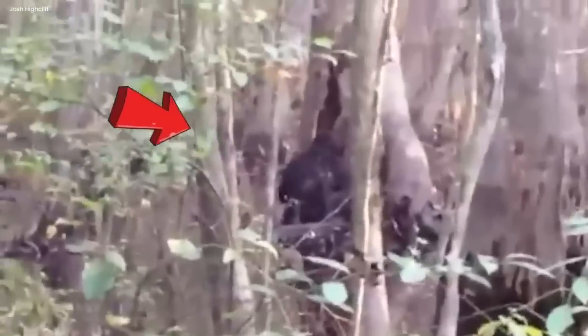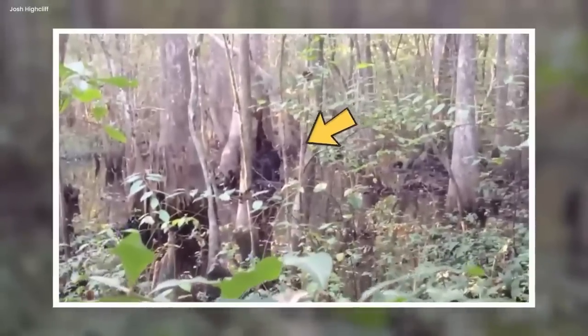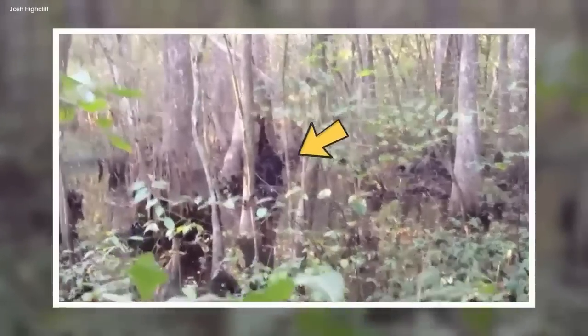The operator recorded from a safe distance, the air thick with an uncanny atmosphere. This was no ordinary ape. It towered far beyond the usual size. Its visage was a ghastly amalgamation of fear and peculiarity.